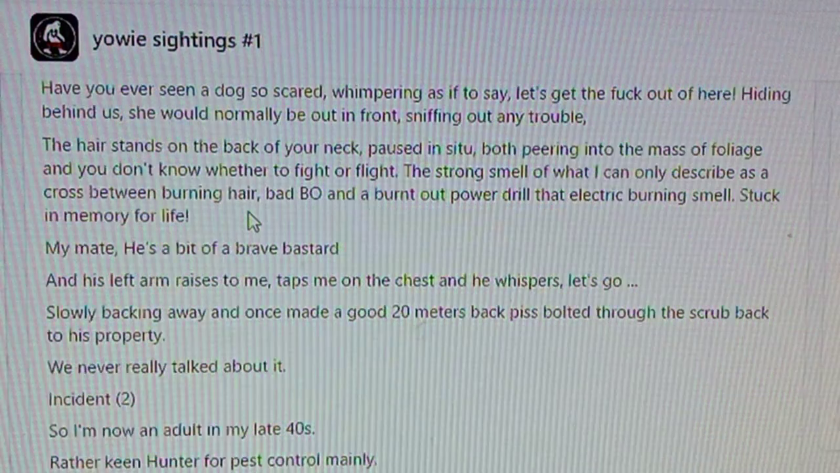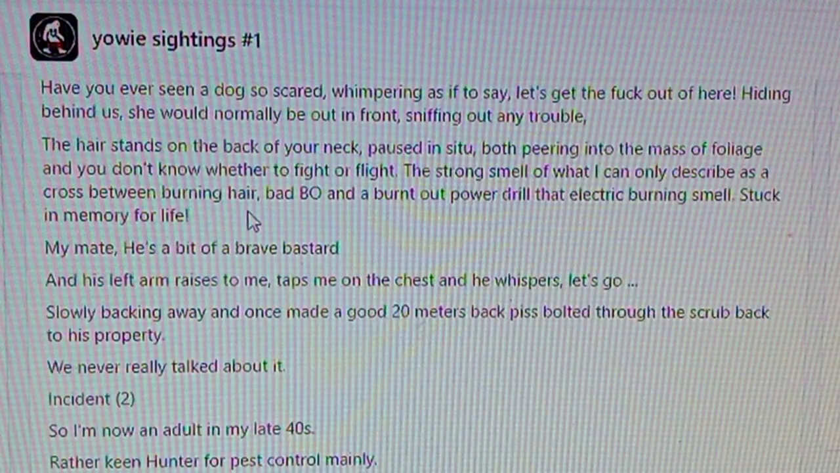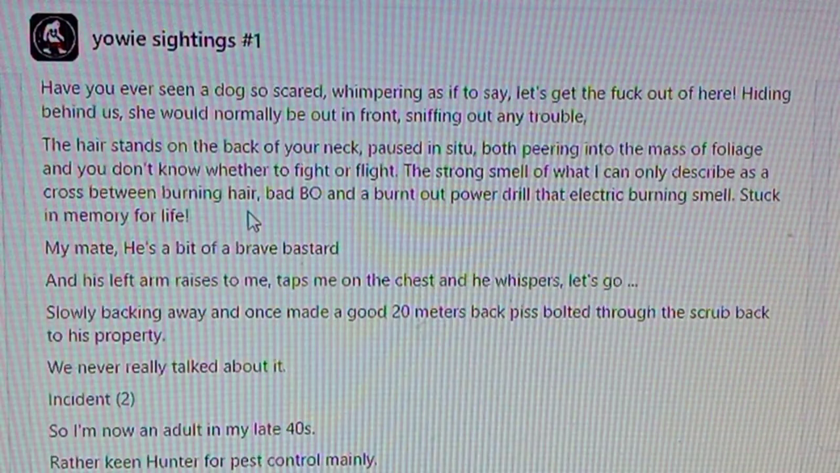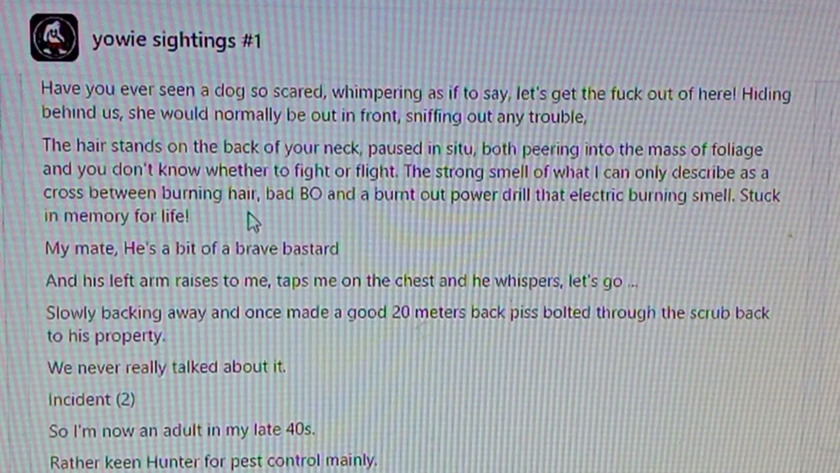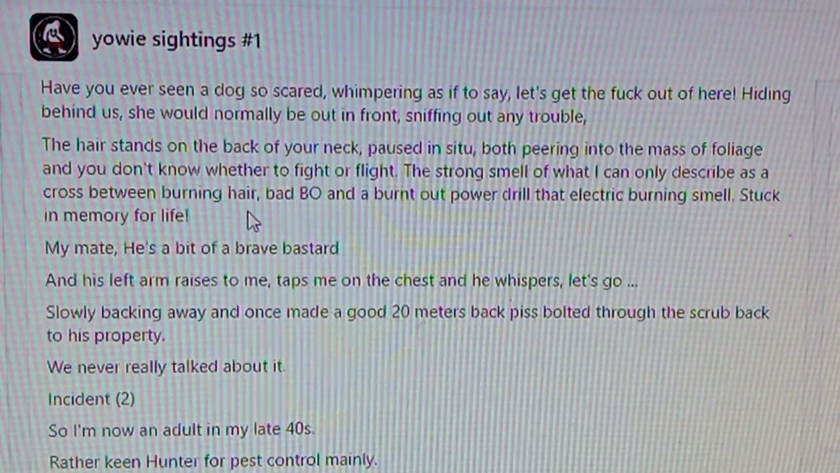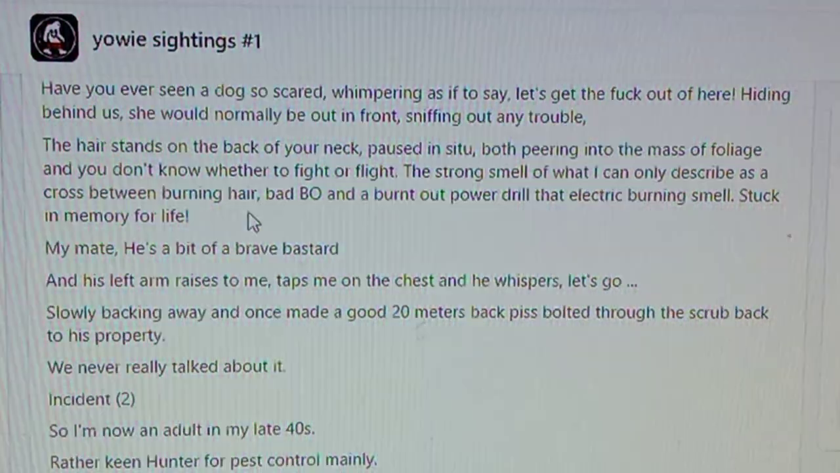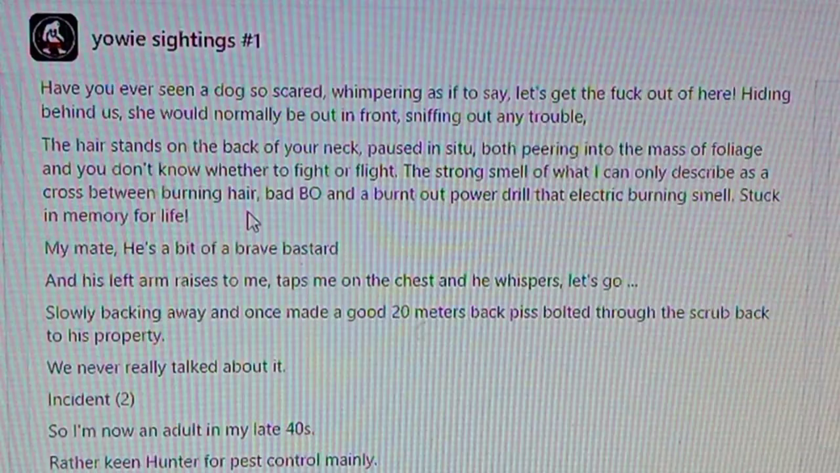Hey mate. He's a bit of a brave bastard. His left arm raises to me, taps me on the chest and whispers, "Let's go." Slowly backing away, and once we'd made a good 20 metres back, we bolted through the scrub back to his property. We never really talked about it.